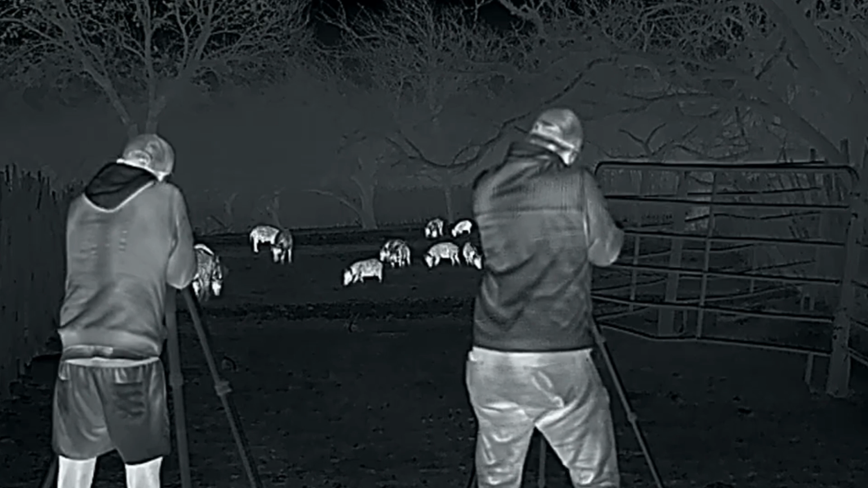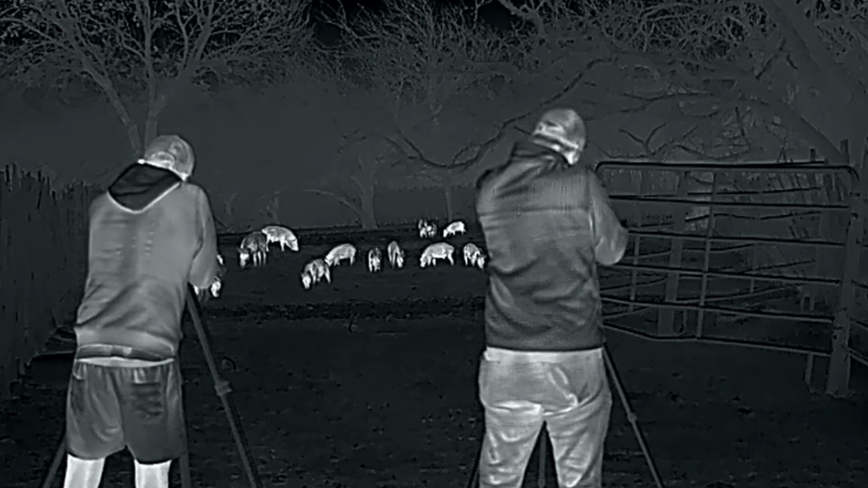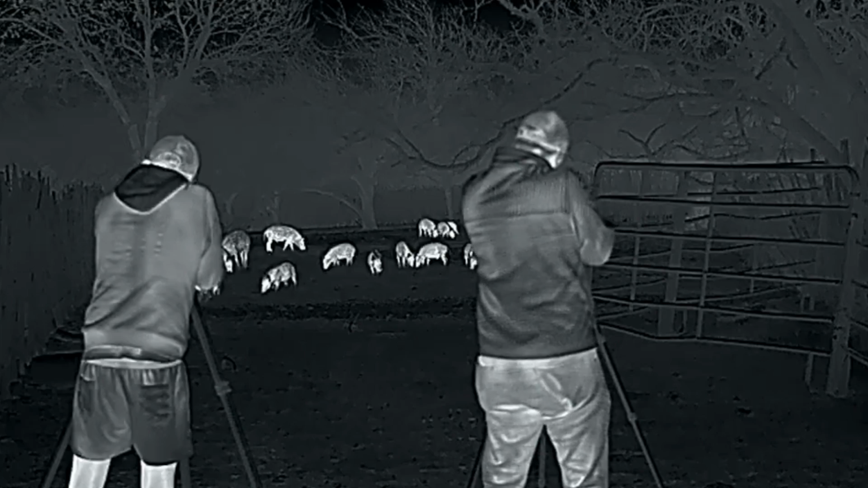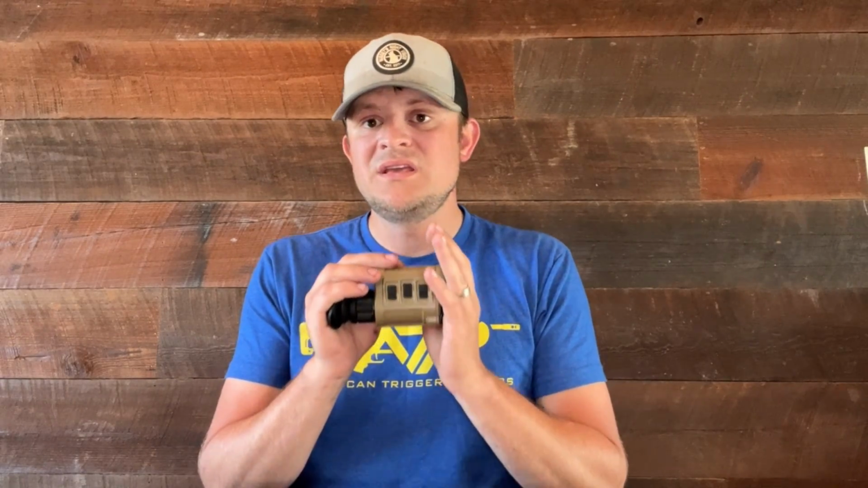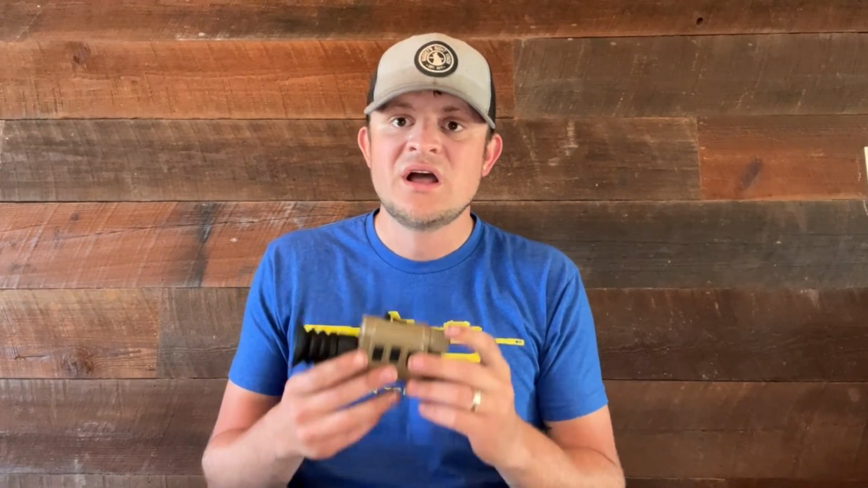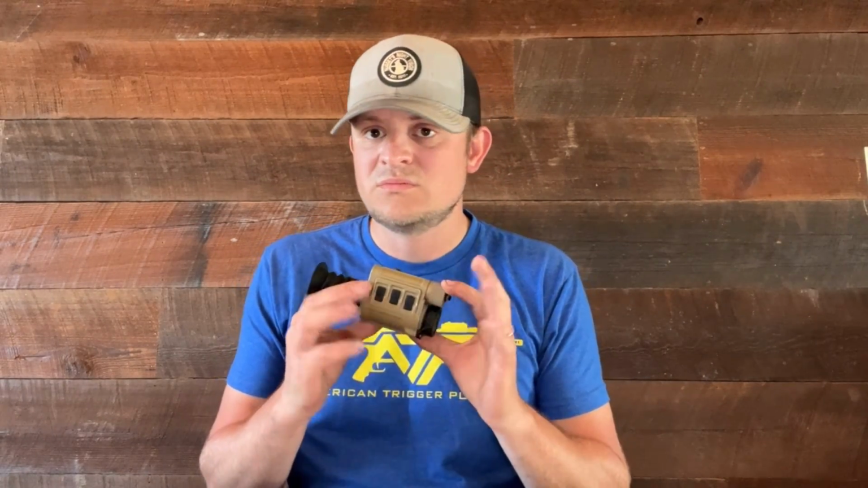Also, the cost. This is a $6,000 thermal, but if you really know what thermals are all about, you're buying the technology, and for this thing to do everything it can and be as clear as it can be while being this small, it's incredible. That's a heck of a price. To me, it is. It's worth it, but is it up to you? I mean, it's your money at the end of the day, so you spend it how you want to. I'm just telling you, it is.